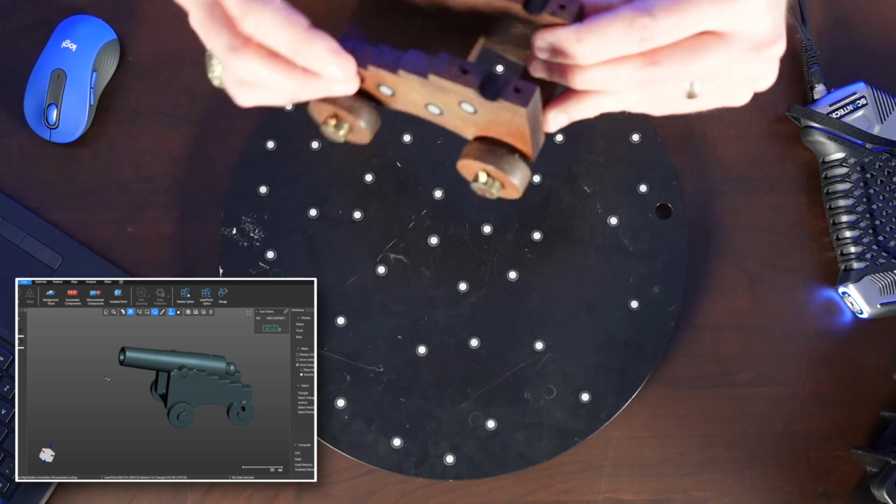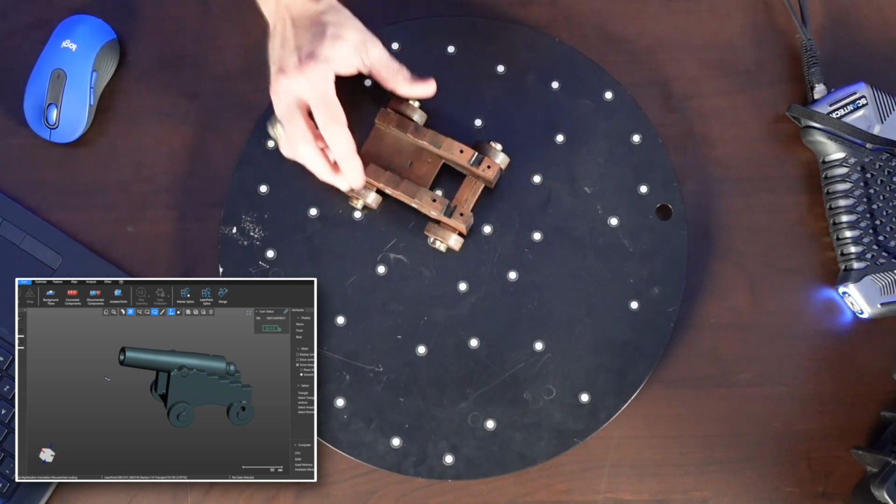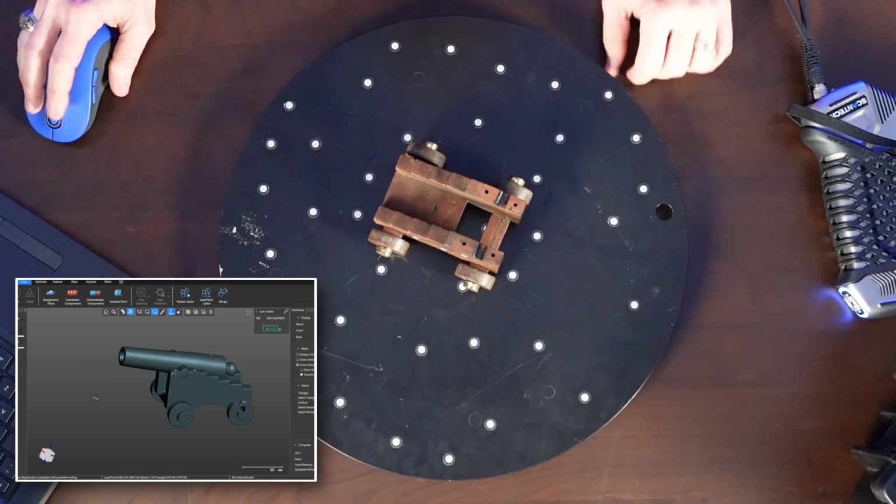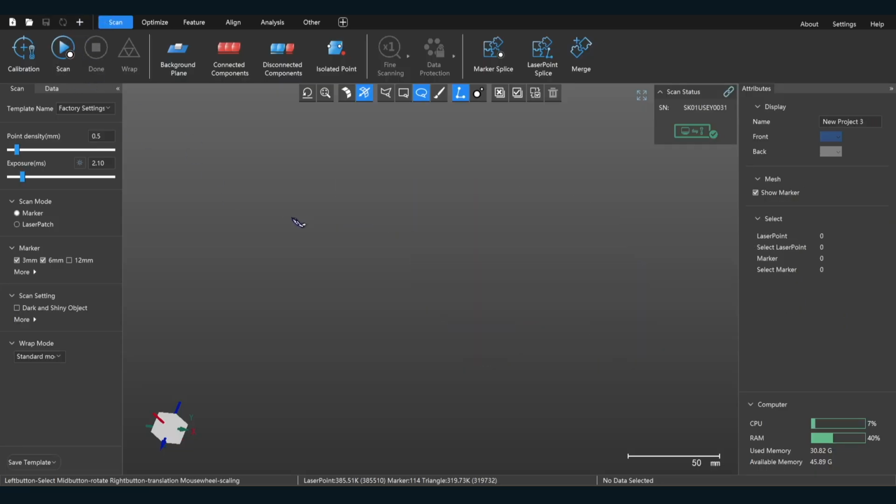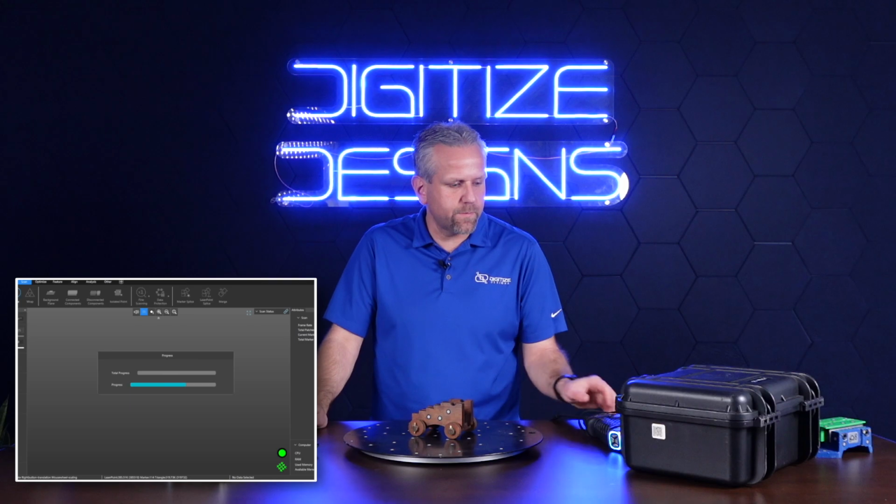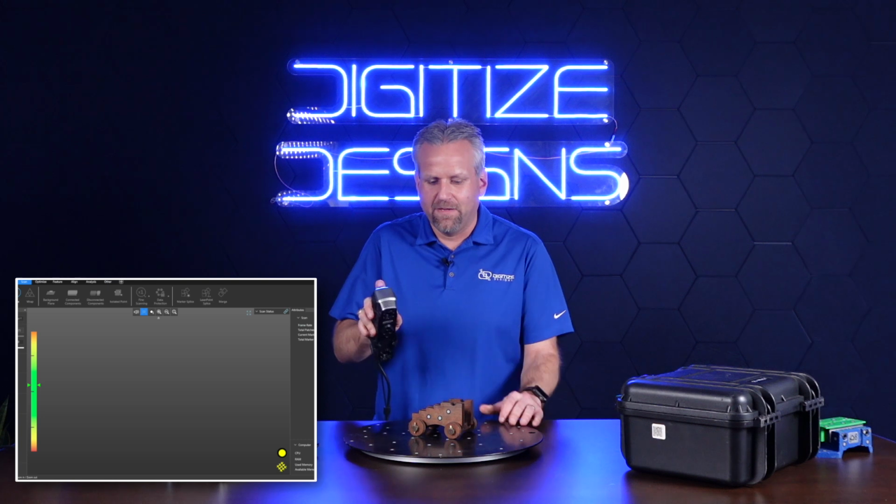All right, so I've got this disassembled. So we've got the carriage and the barrel separate. Let's start with the carriage. All right, so we're going to start a new scan. This time I'm going to set the point density down. Let's do 1.125. And as we know, for our best accuracy, we're going to do a marker point scan.